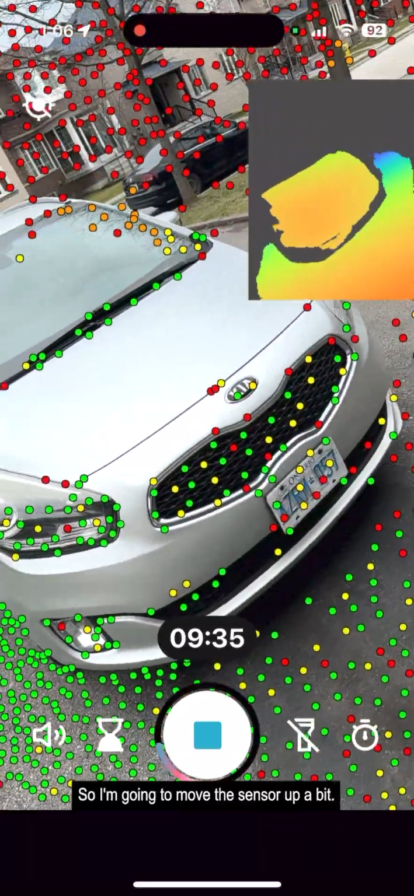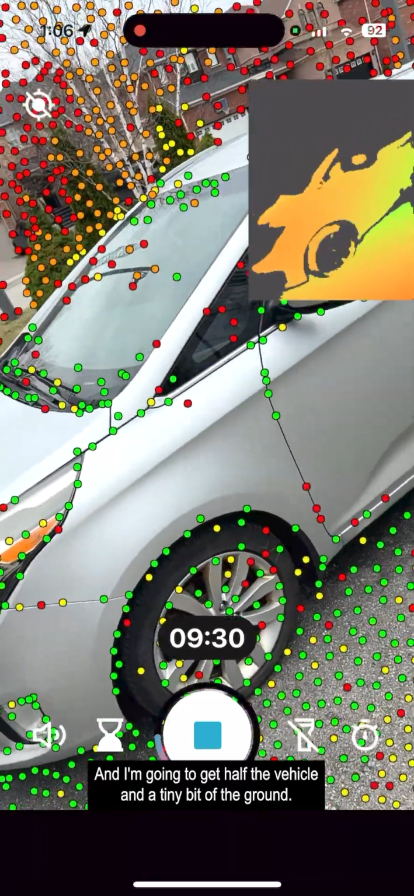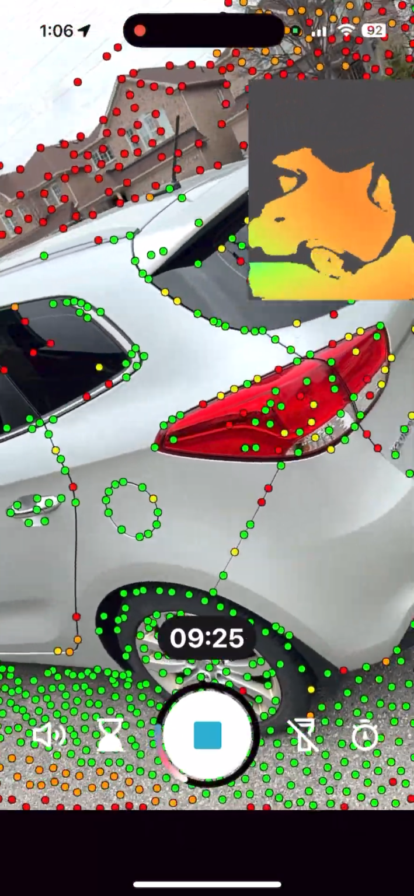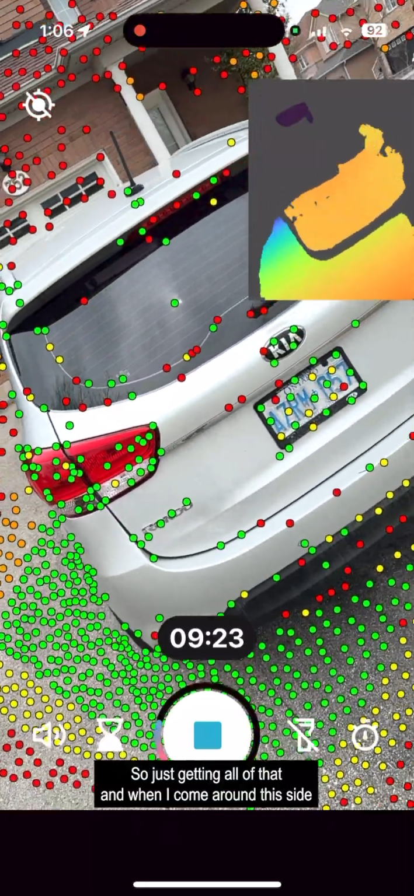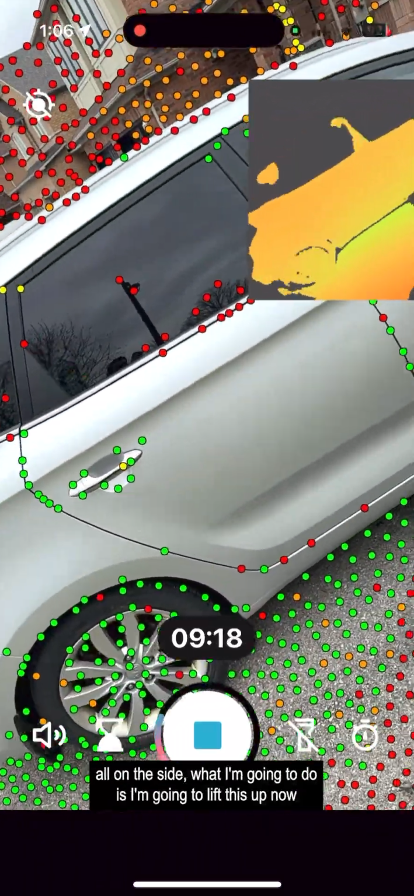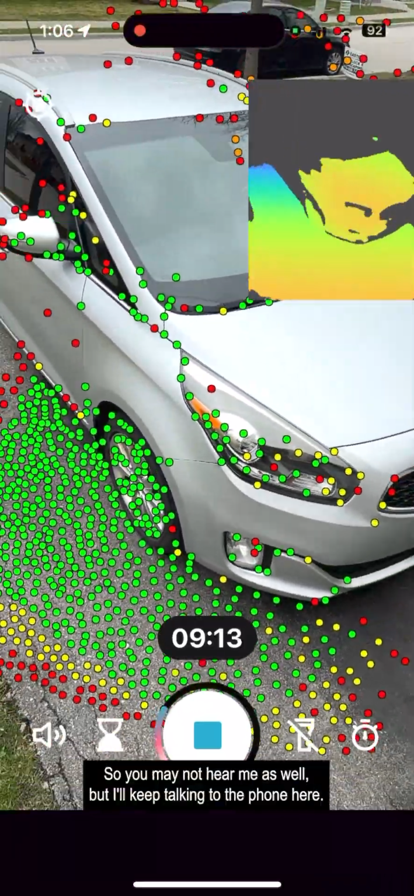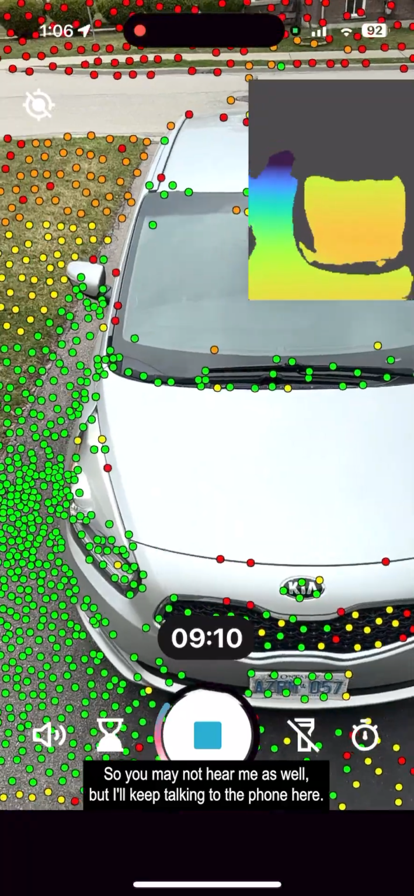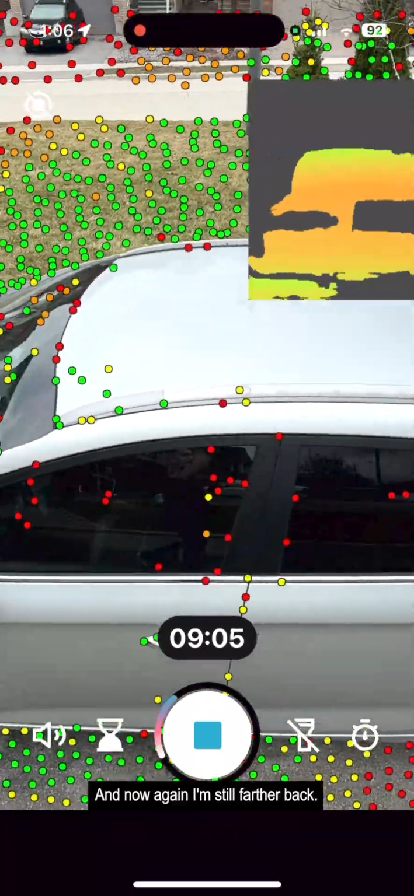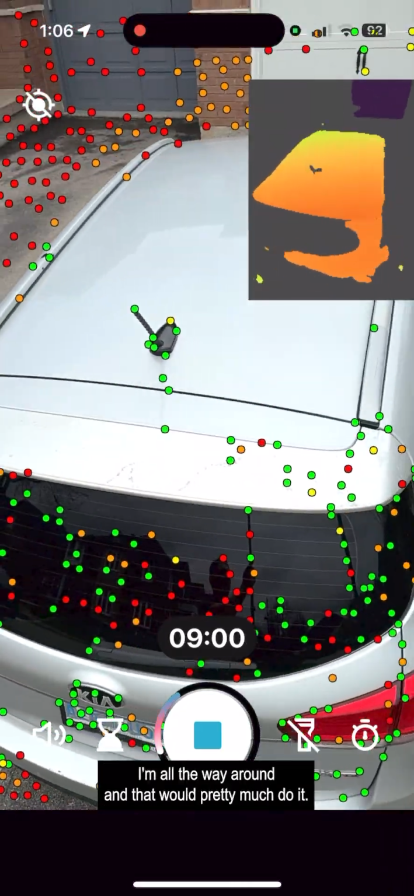So I'm going to move the sensor up a bit, and I'm going to get half the vehicle and a tiny bit of the ground, and I'm about 6 feet or 7 feet away from the vehicle. Okay, so just getting all of that. And when I come around this side and I close this loop all on the side, I'm going to lift this up now. And I've got a selfie stick, so you may not hear me as well, but I'll keep talking to the phone here. So all the way around, I'm going to go up. And now again, I'm still farther back. Okay, so you can see where I am on the video, like that. I'm all the way around. And that would pretty much do it.